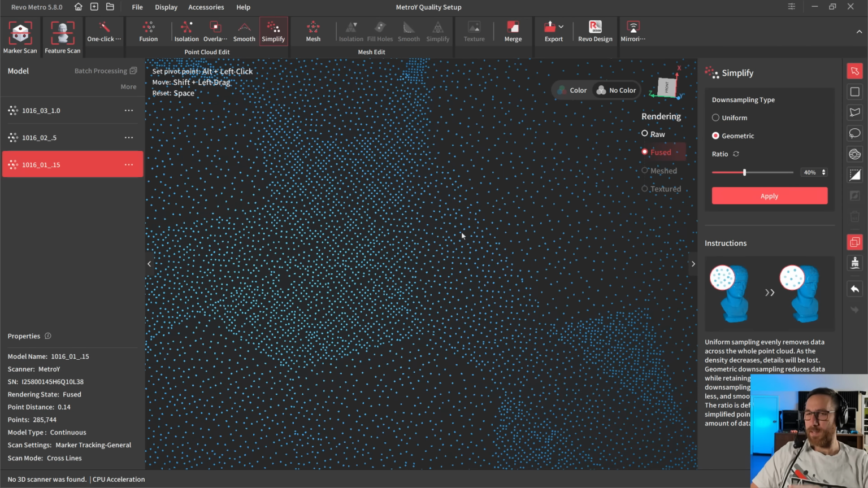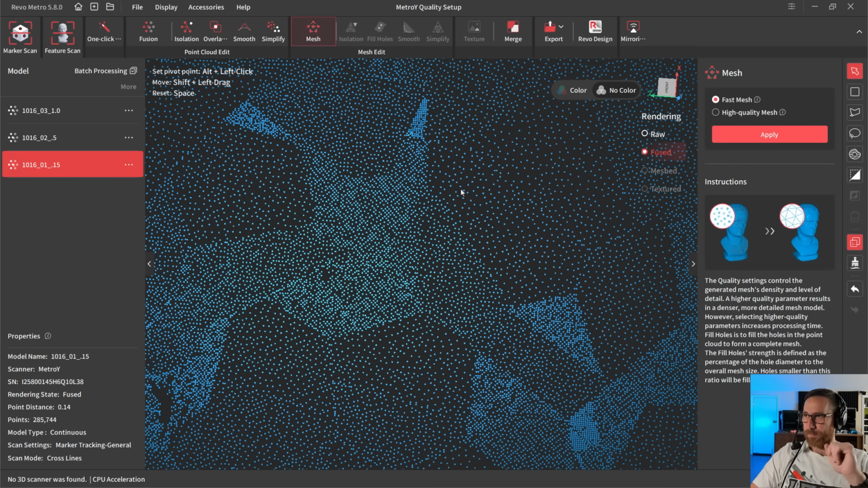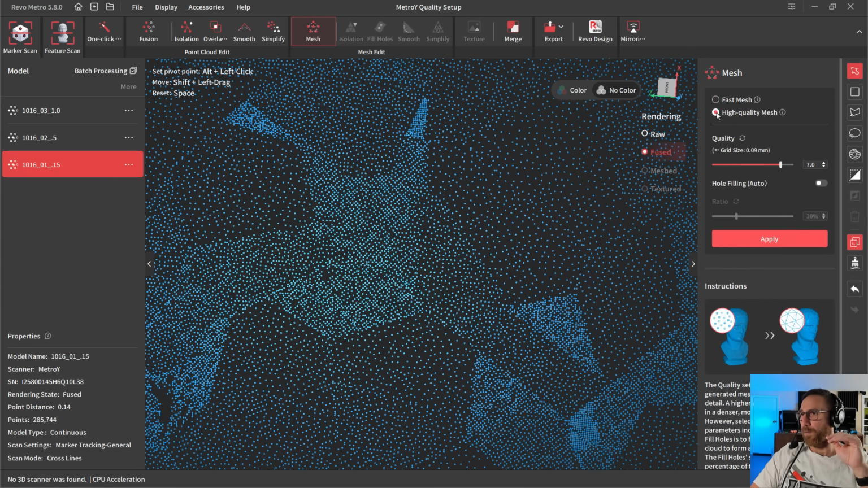So what I'm going to do with this example with the 0.15, because this is not the setting I would use for this part, I'm going to go ahead and take this to mesh. We can see how it does. All right, so once again, we've got fast meshing and high quality meshing. I would suggest high quality again, because if you're using a laser scanner, you're likely trying to capture more detail on a part, and you likely want a bit more control. When we go to the high quality setting, we're giving ourselves more control over what happens. If you don't want any of that, you can always just do the one-click option and let it go through the points and the meshing all by itself.